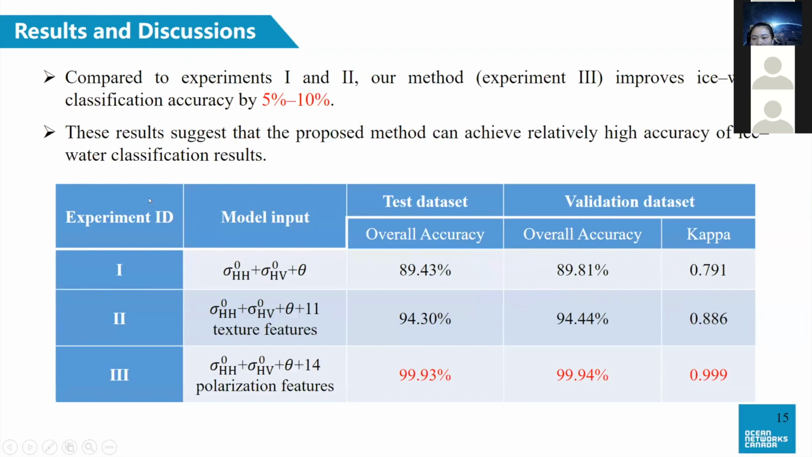To evaluate the method proposed in this study, we conduct both statistical validation and case-by-case comparisons. The statistical results show that compared to the other 2 experiments, our method improved ice water classification accuracy by 5 to 10%, with the overall accuracy of about 99% and the Kappa coefficient of 0.999. These results suggest that the proposed method can achieve relatively high accuracy of ice water classification results.